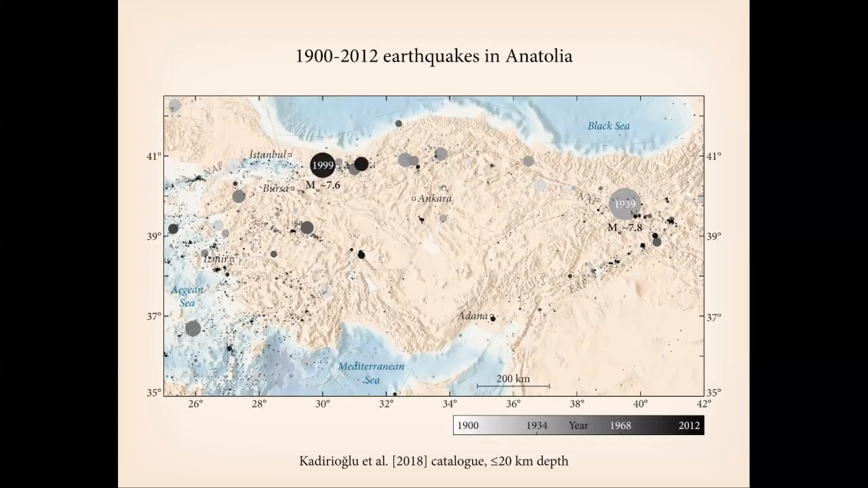And that is plotted here. This is compiled by Kadirioglu 2018 as part of a recent effort to update the Turkey National Seismic Hazard Maps. And so this catalog has been normalized as far as magnitudes and combines a lot of different data sets and a careful eye for good and bad data and constraints.